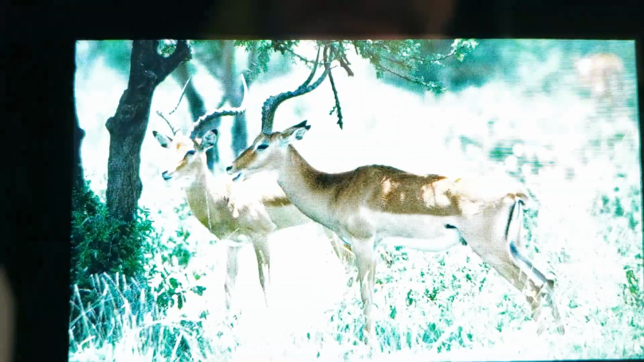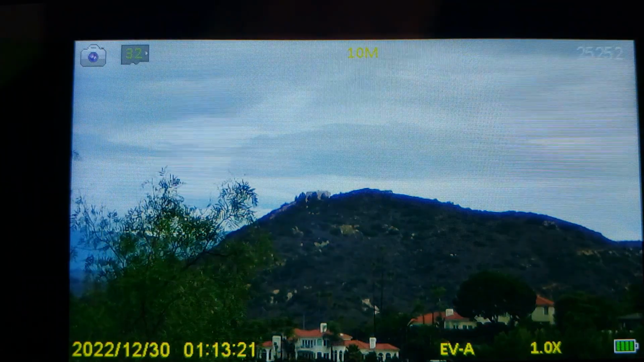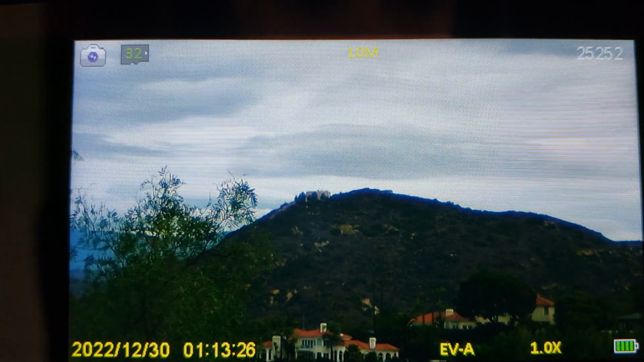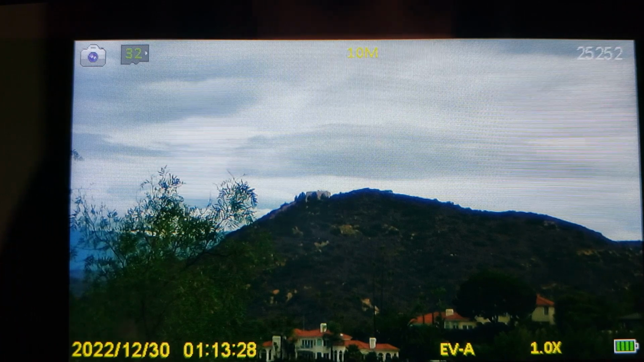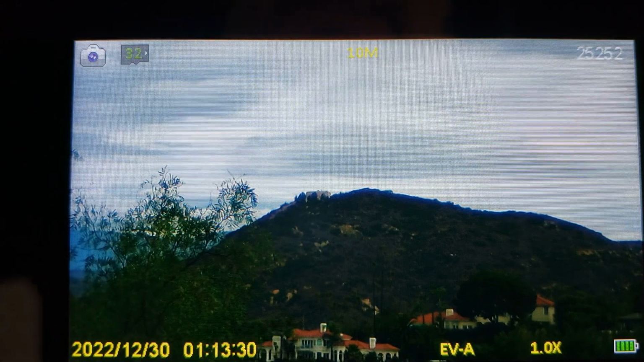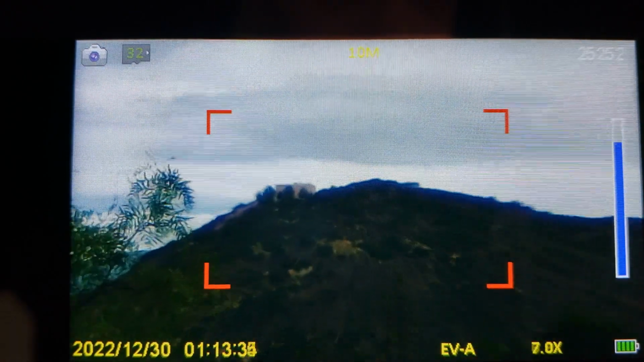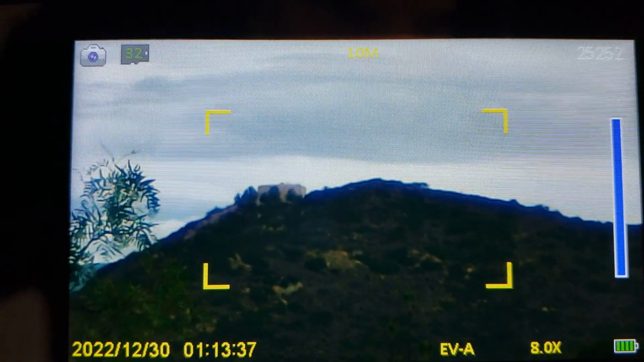Okay, we'll start up the camera, and just by holding down the power button until it turns on. And you see in the upper left hand corner there's a camera that's letting us know it's in the camera mode, and we'll go ahead and do a zoom in just by hitting the zoom button. And you see that tank that's up there, water tank. Then you can fine tune it slightly a little bit with the adjustment that we talked about earlier.